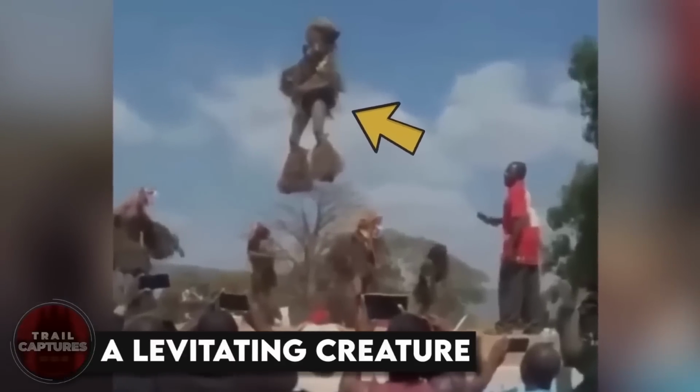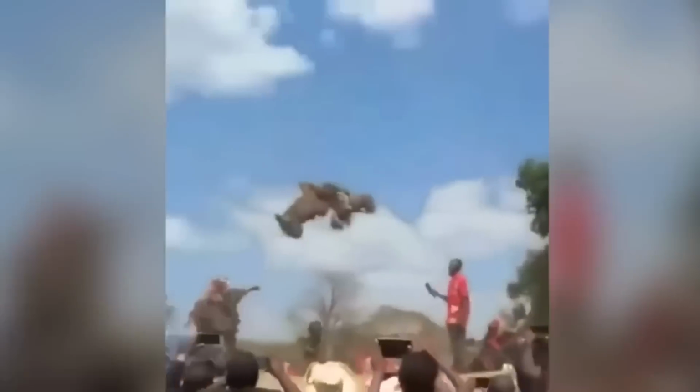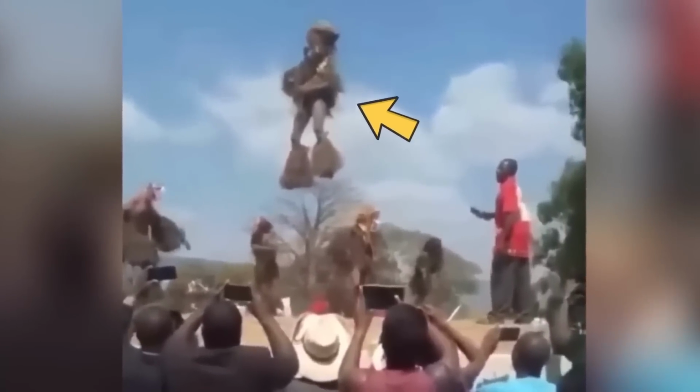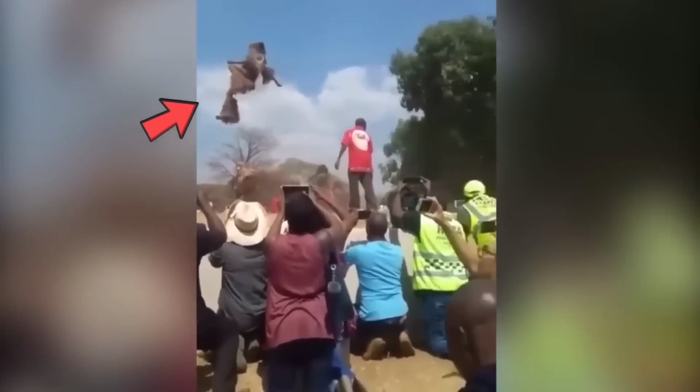A levitating creature. Whether it was an extraterrestrial being or simply an optical illusion, this video is fascinating to watch. A large group of individuals gathered to witness this bizarre creature, which appeared to be levitating in mid-air while wearing wings on its arms and feet.